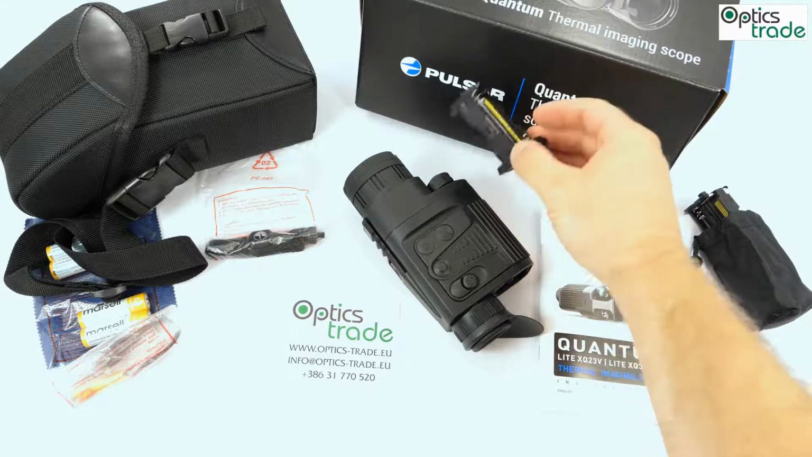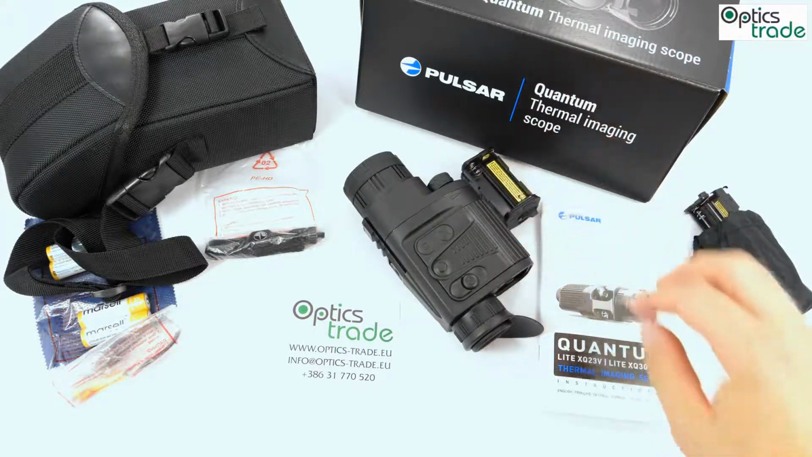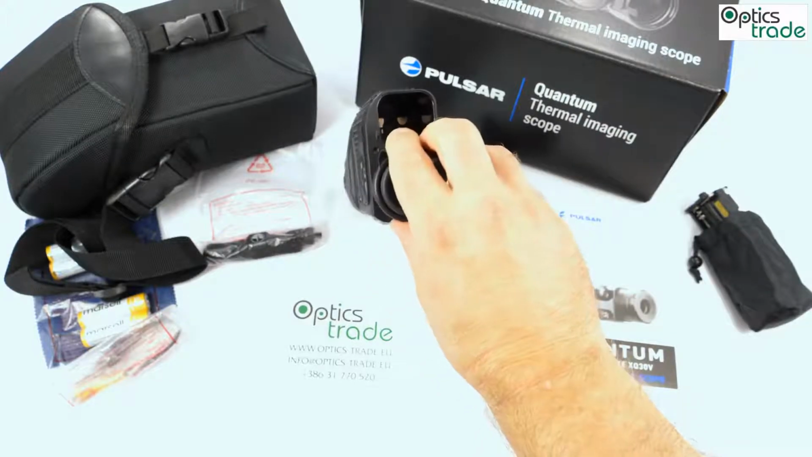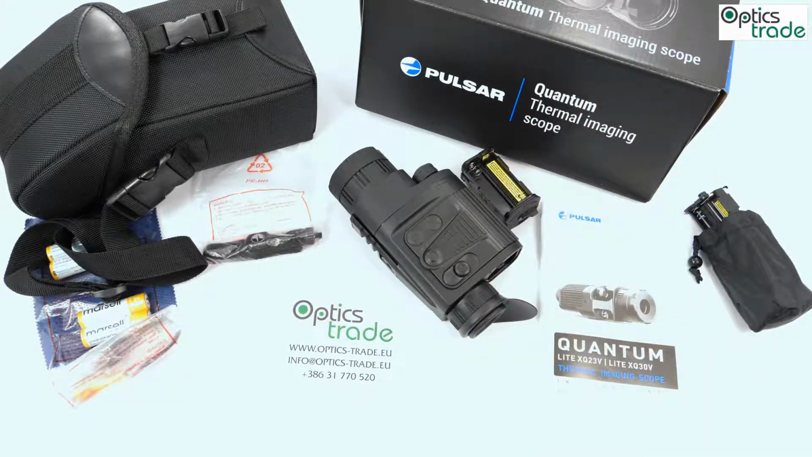It has the same power supply as the old Quantums, so you get two battery trays for 4 AA batteries. Then you can also use their accumulators, or how to say, the battery packs from Pulsar, and you have at least 4 to 5 different energy sources for this device. What was also improved is the battery life. This device now consumes less energy than the older Quantum versions did. It's made in Lithuania, even though Pulsar is a Belarusian company.